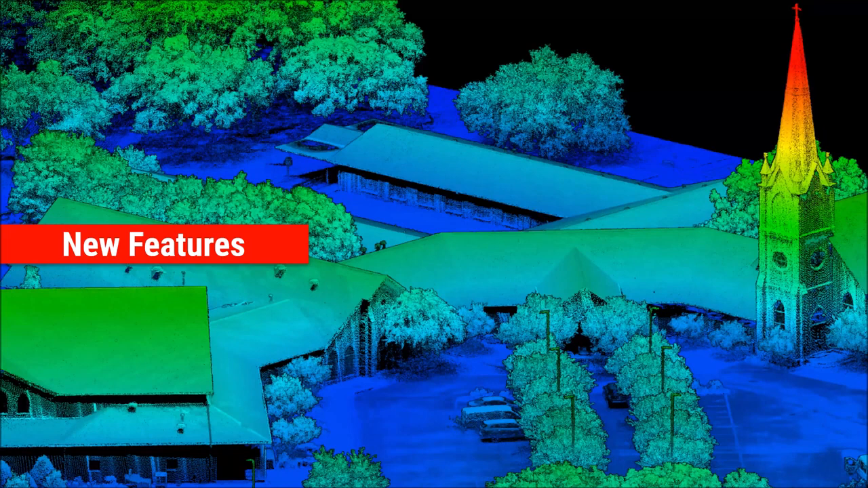All right, let's move on to some of the new features that have just been released. Any current LiDARMill users probably noticed the changes that we're about to review were actually rolled out over the past weekend.